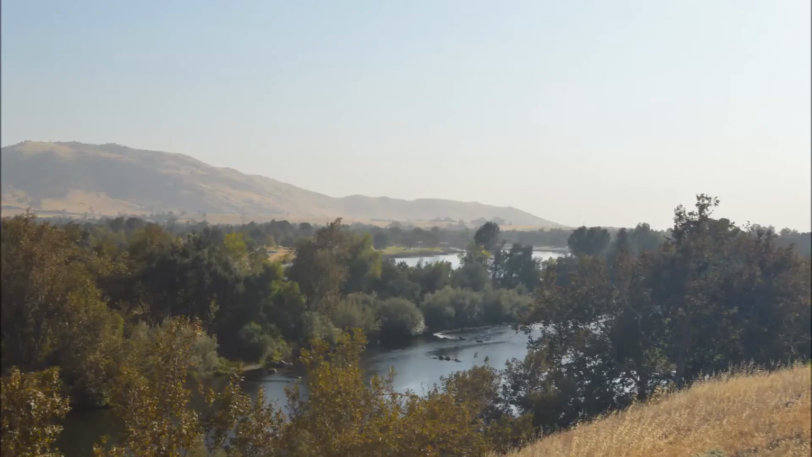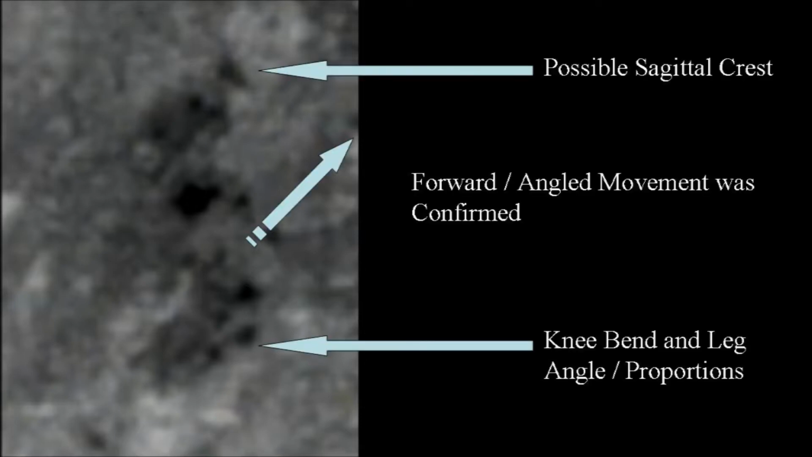I was hearing movement in the brush that evening, and I was also smelling a very strong odor that smelt like rotting meat. This area has had a lot of recent activity, and based on this open discussion, I do find this footage intriguing. What researchers are noting in the footage, which I find relevant, is the general size and shape of the figure, and the fact that it was walking upright. Also noted, the forward angled movement was confirmed, which supports that the motion of the figure was not the result of the camera's movement, and the angled ascent is consistent with the hillside environment.